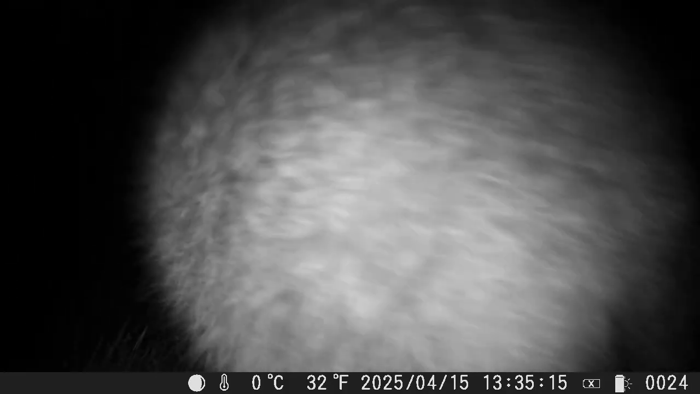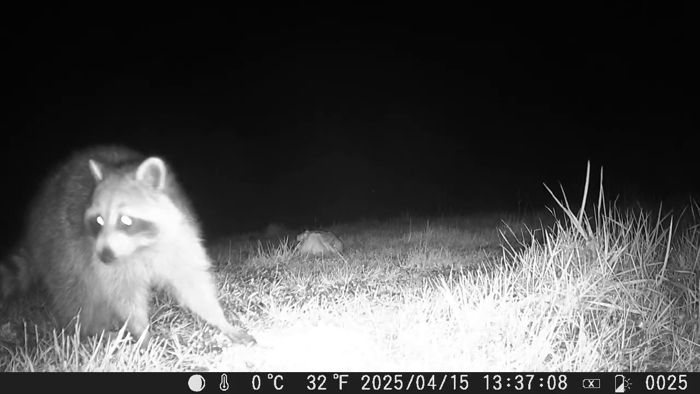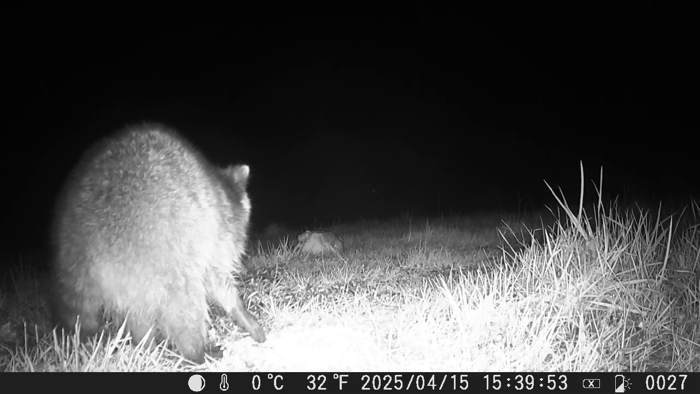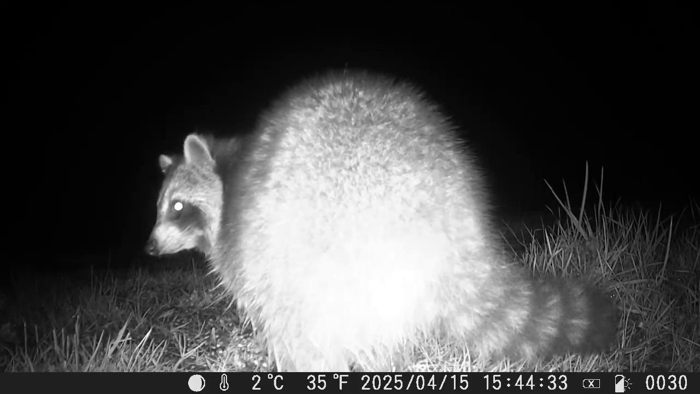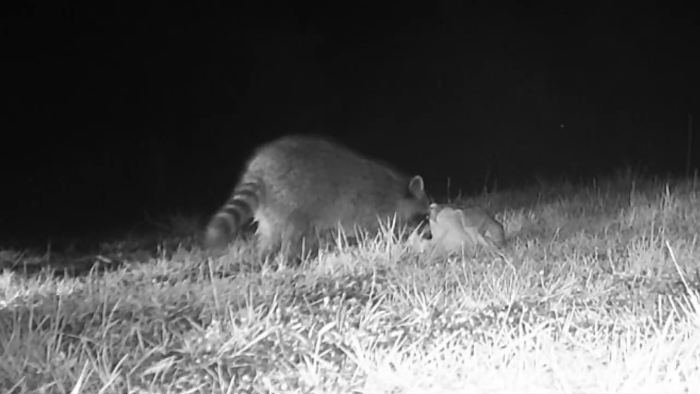And this is a very up-close view of the back of a raccoon. Looks a little distracted, feeling around for the food while analyzing the surroundings. Don't need to see it to grab it. Smelling the air. Back to eating. Something is distracting over there. I don't know what it is, though. Not that interested in the turkey over there.